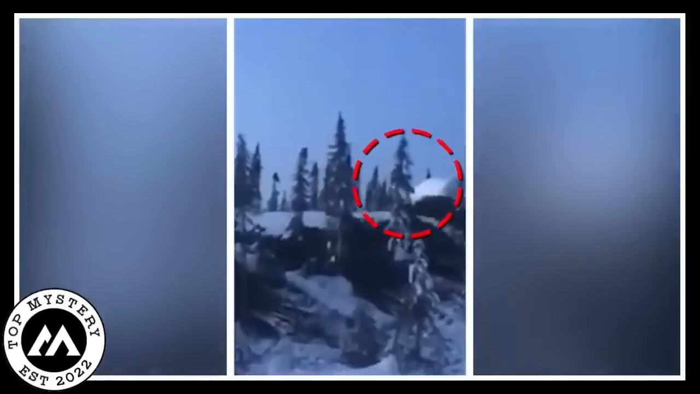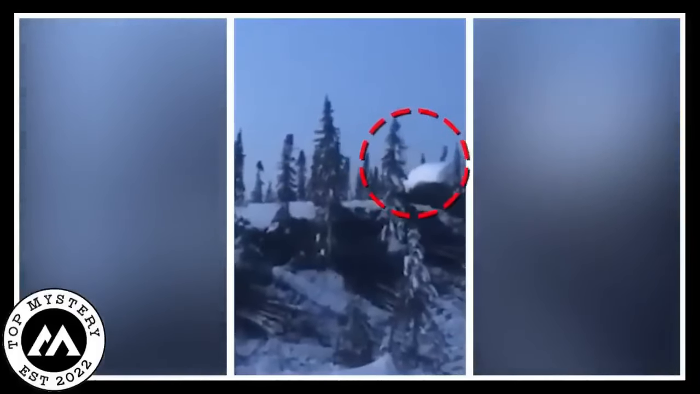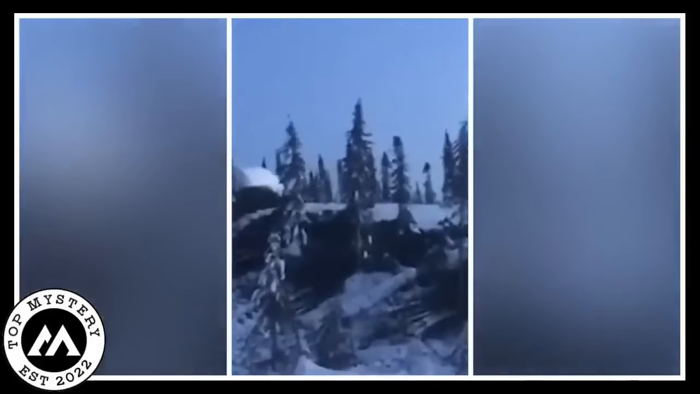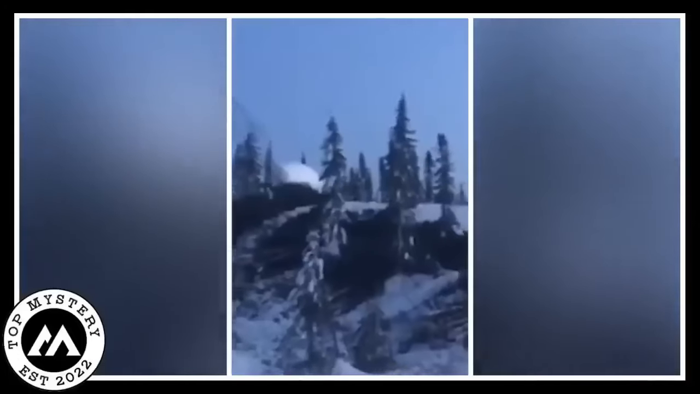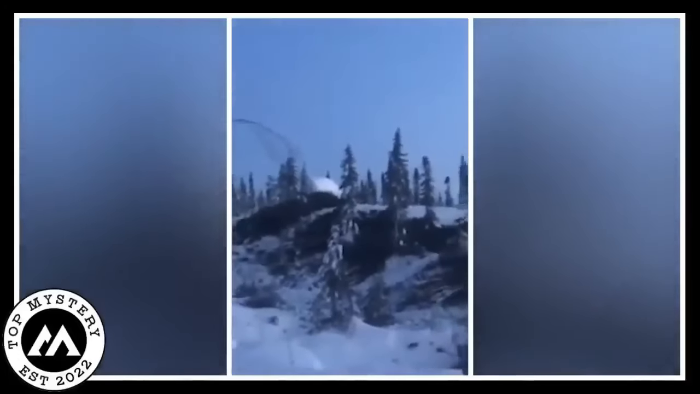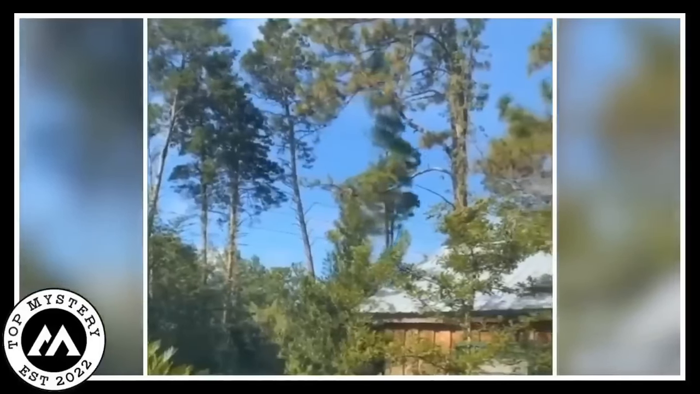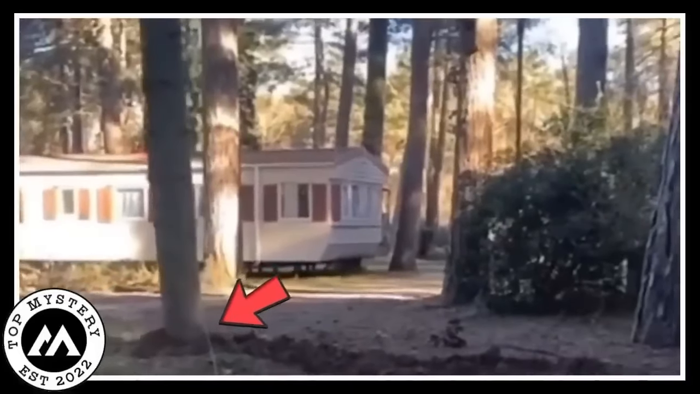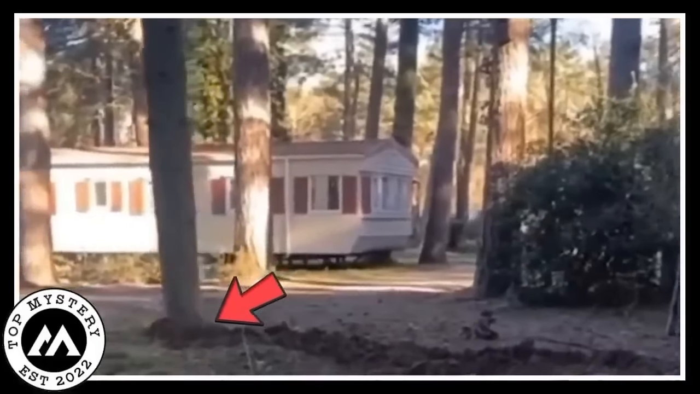So in the video you see different types of trees doing their own version of a tree walk. Some are near in the shot, like you could nearly touch them. Whoa. Whoa. While others are far down, just doing their tree thing. Now, here is the crazy part. These trees are on the move, but the roots are still in the ground.